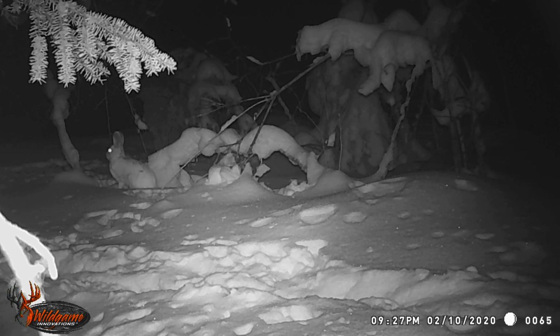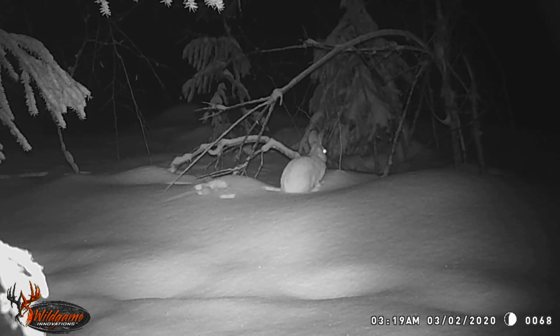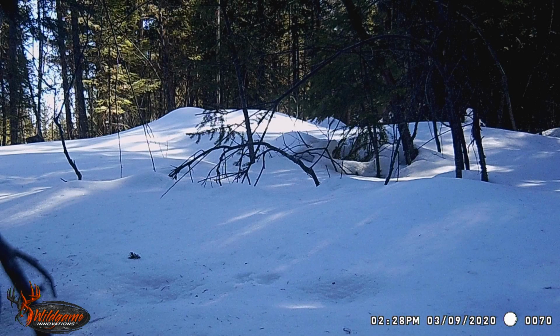I didn't have any people on the camera, nobody, no signs of trespassing. May have been a hunter passing through, which is not really cool since I have signs up. But regardless, nothing of mine was touched, so I'm not too worried about it.